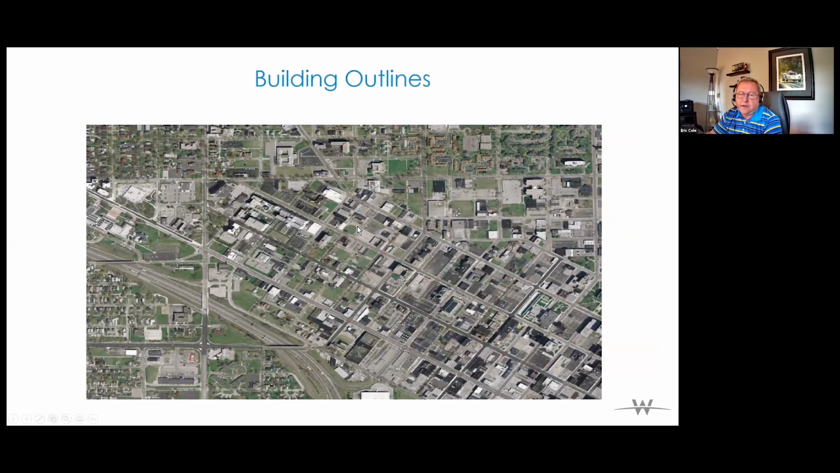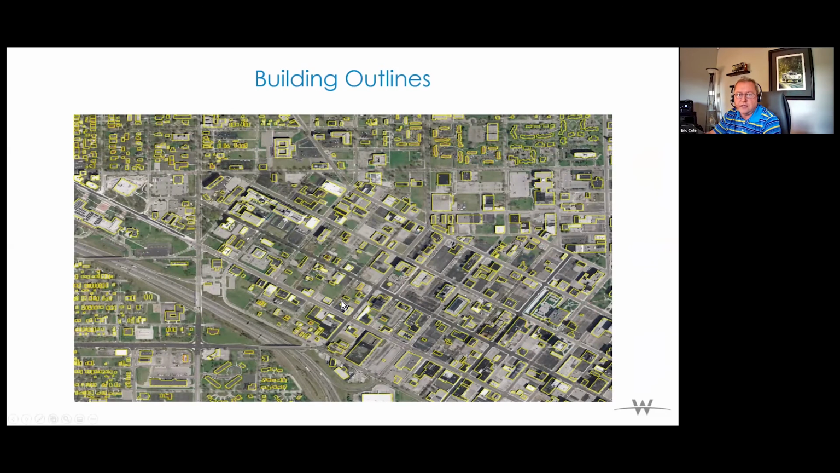Building outlines is a very common thing that we're producing using LiDAR and ortho imagery. And I don't know about you guys, but this particular ortho makes my head hurt because it looks like a combination of an ortho image and an oblique image, but it really isn't. It's just an ortho. But here you can see the image prior to and then the image after the buildings have been extracted.